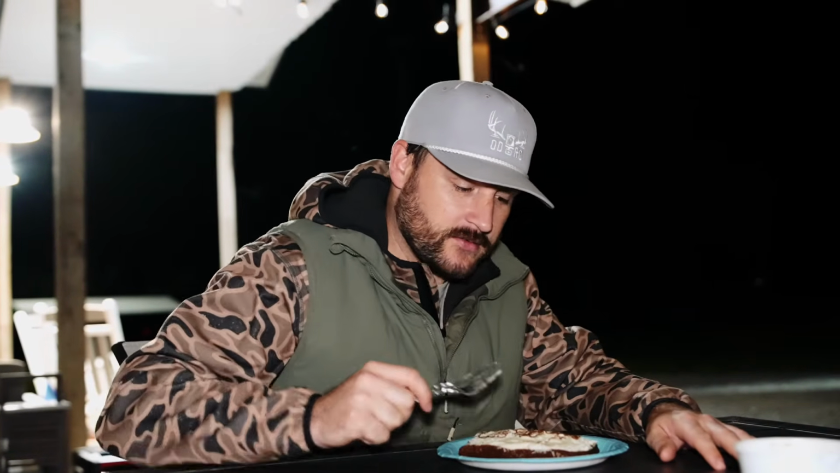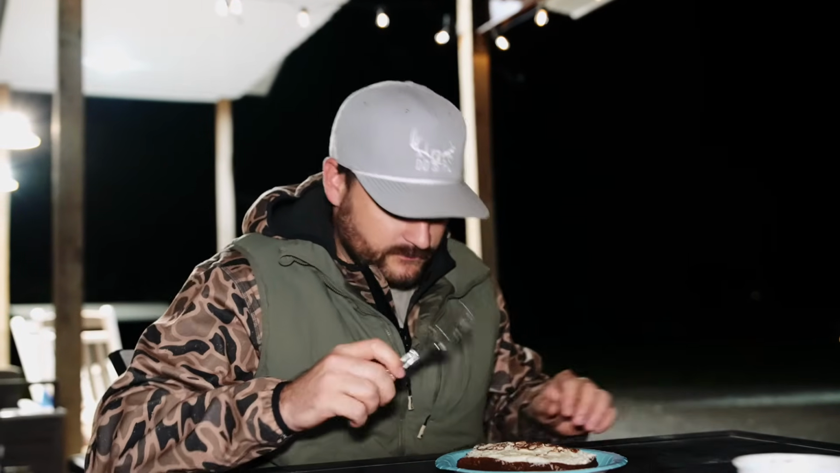Tonight's gonna be a good night though. We're gonna get on some hogs. These guys are gonna get them, and hopefully have a pile of them before it's all said and done. So you guys stay tuned. We're about to go get after them.